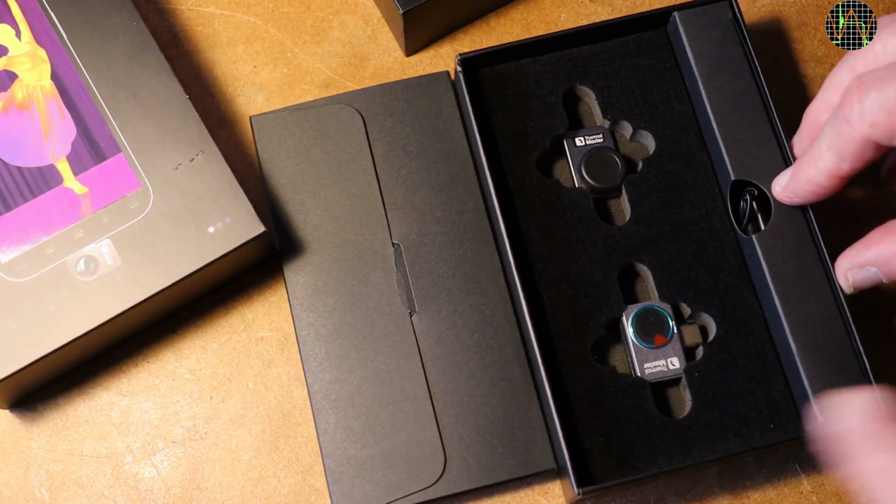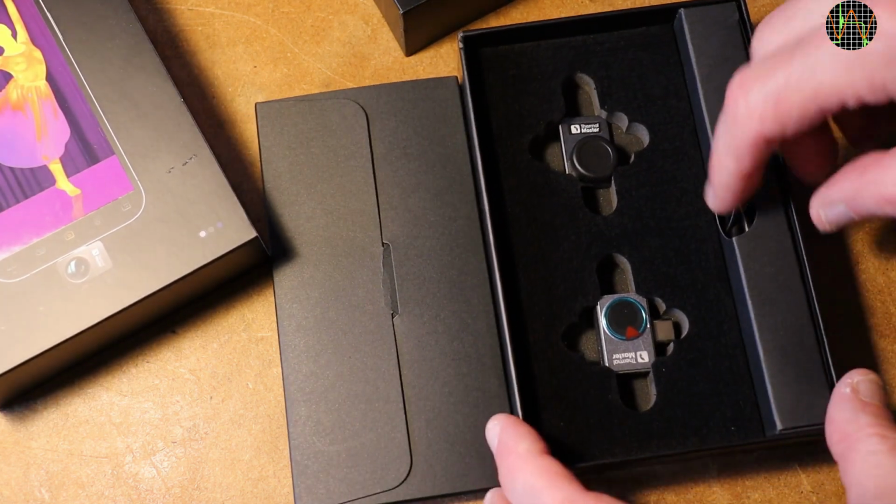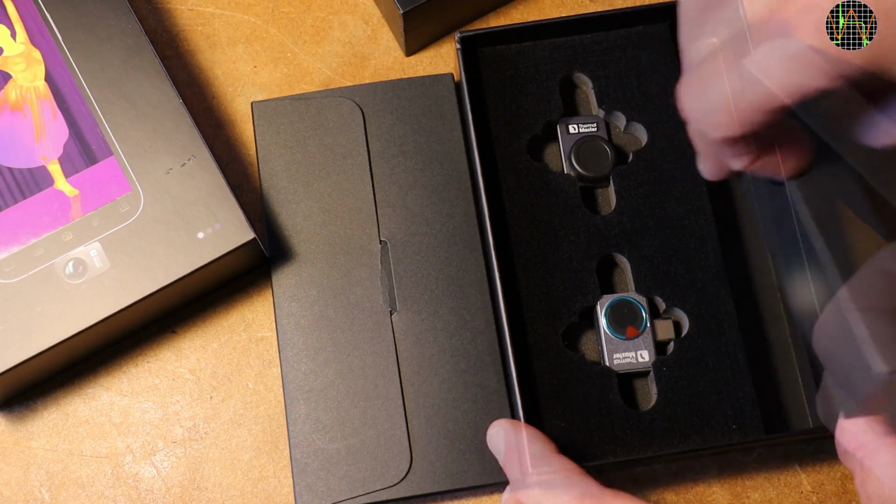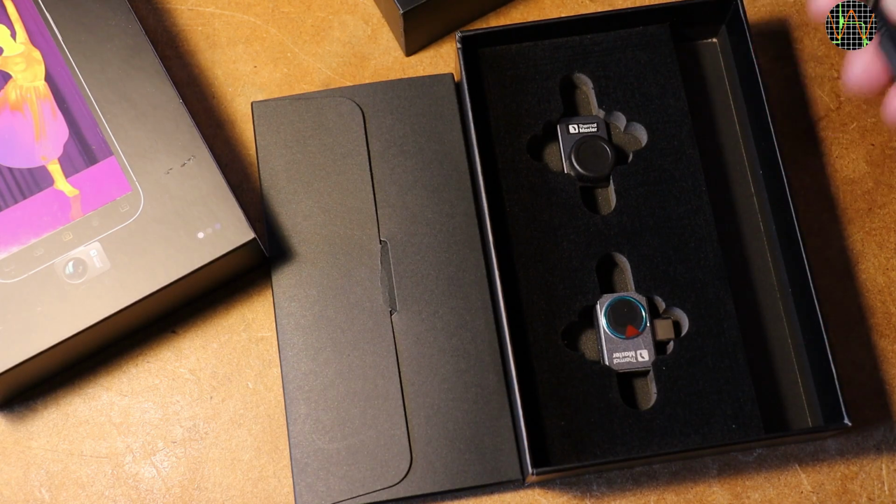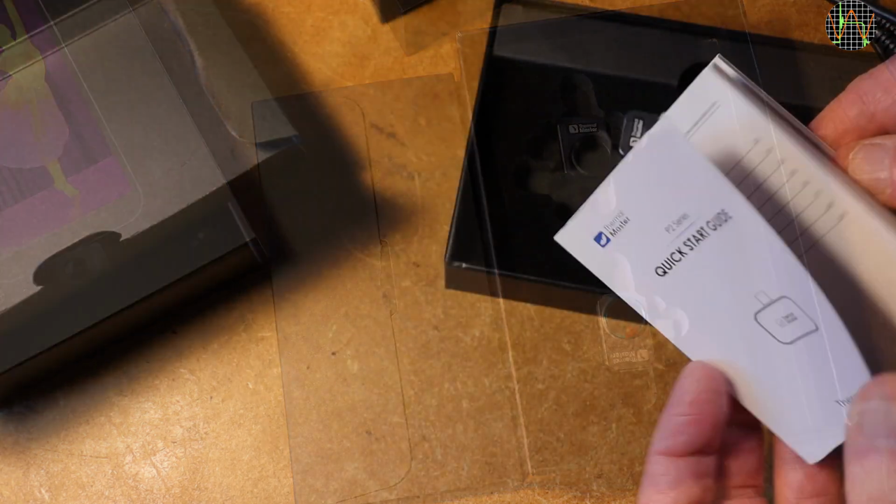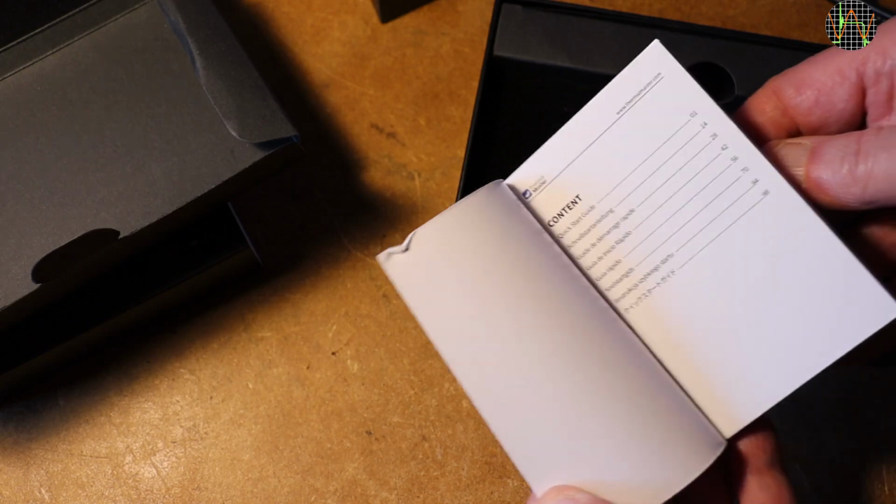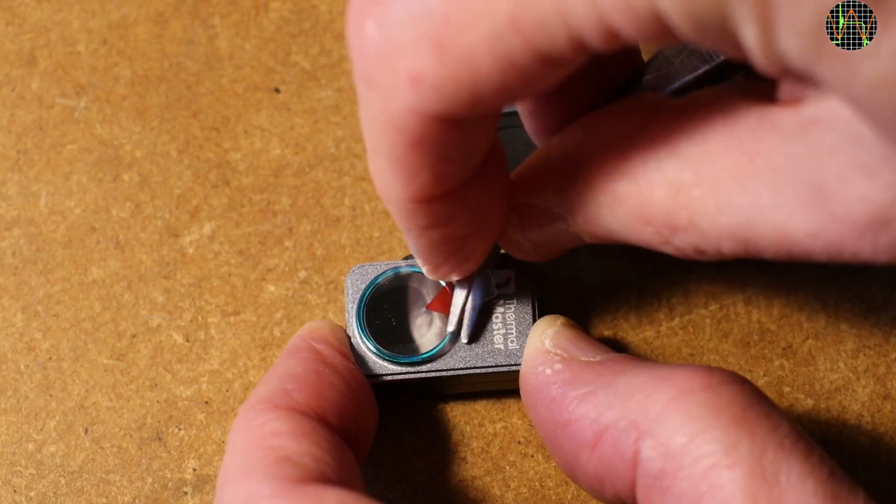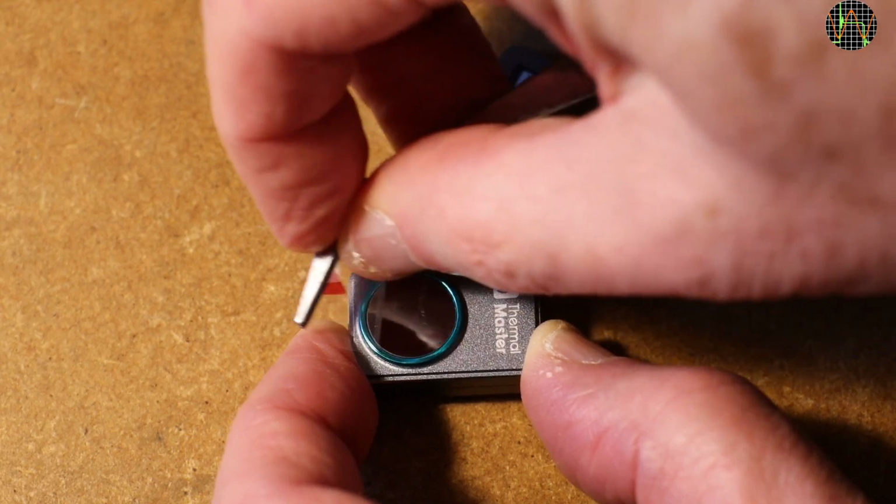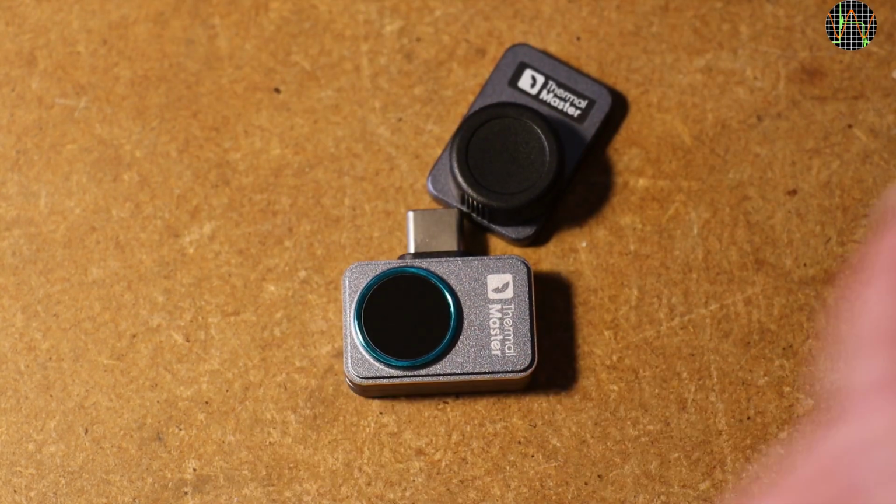This looks as if there were two cameras in the box, but the top one is just a macro lens adapter for the camera below. The only other accessory is a short USB-C extension cable. There is a quick start guide in many languages, but sadly no pouch or any other way for storing and carrying the camera. To get started, the protective film over the camera lens needs to be removed.